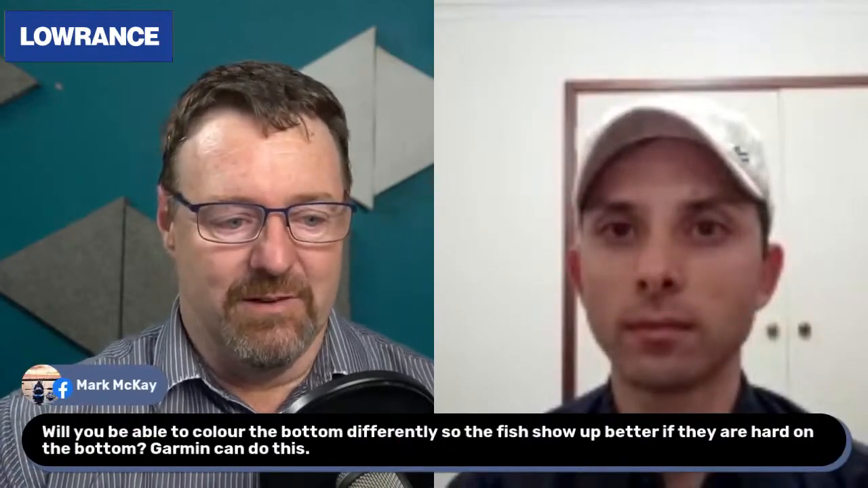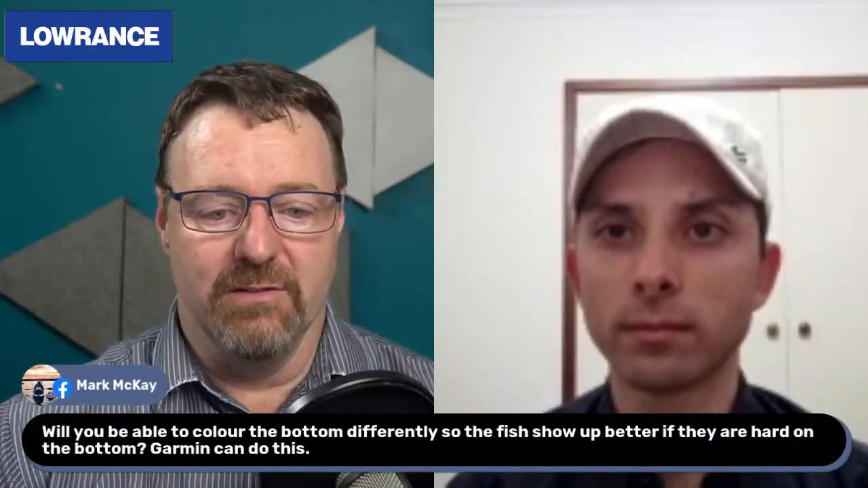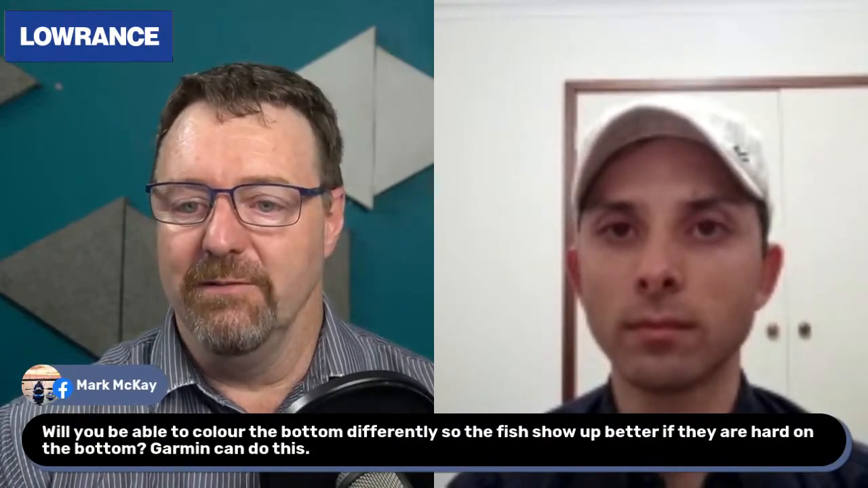So let's have a look at what else we've got here. Mark McKay asks, will you be able to colour the bottom differently so the fish show up better if they're on hard bottom? This is a feature that Garmin has. From memory, there are 6 color palettes. More color palettes are definitely going to be something touched on in updates to come, but there's no option to do that that I'm aware of. I dare say there will be something down the line. There are different color palettes which add contrast and make it come out a little bit differently. I'll touch on that once we have the videos to show you. But in terms of color changes, no, not to my knowledge.